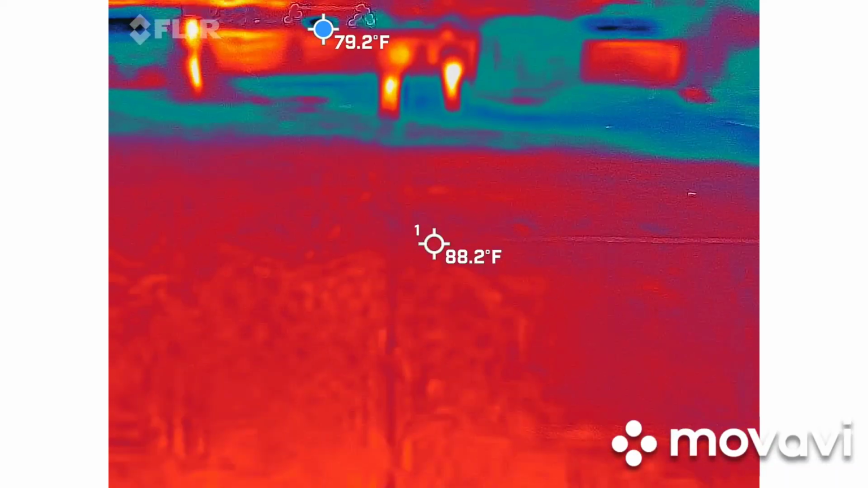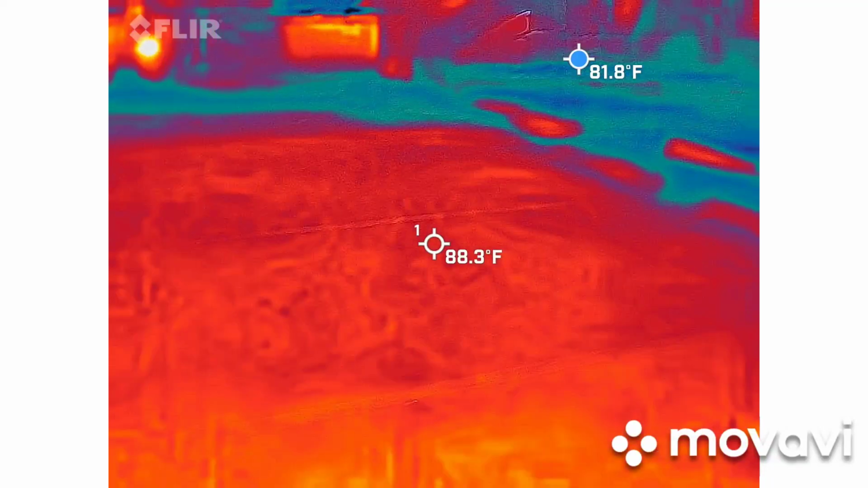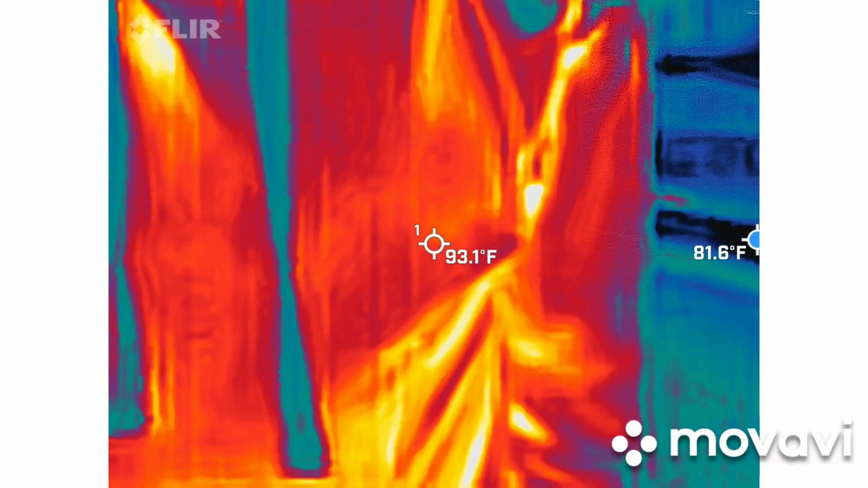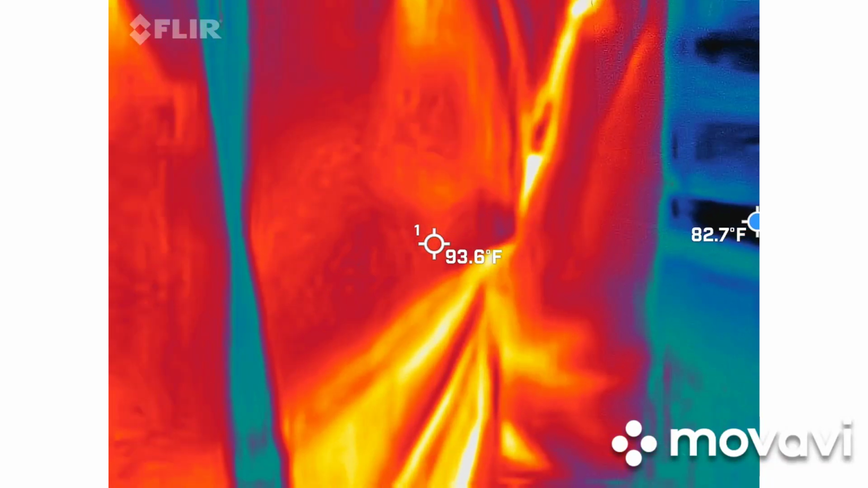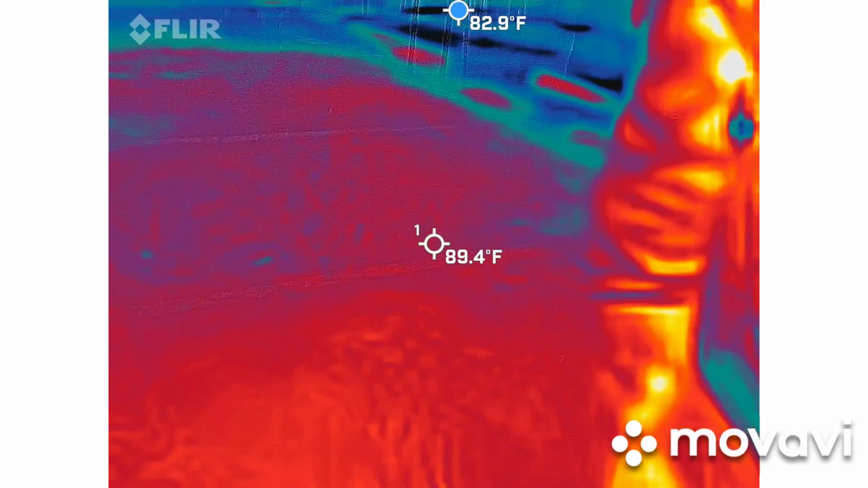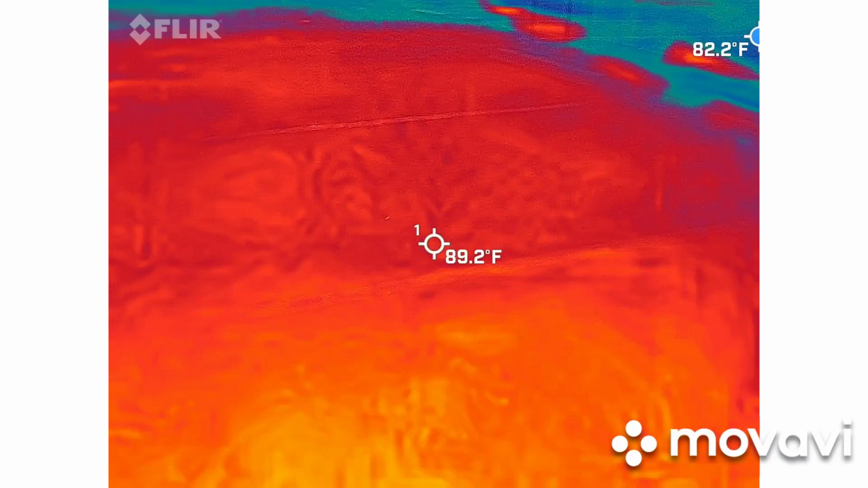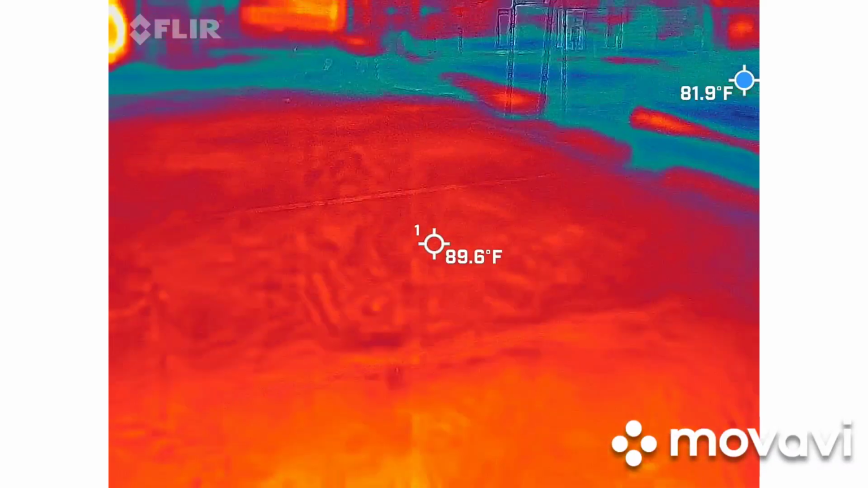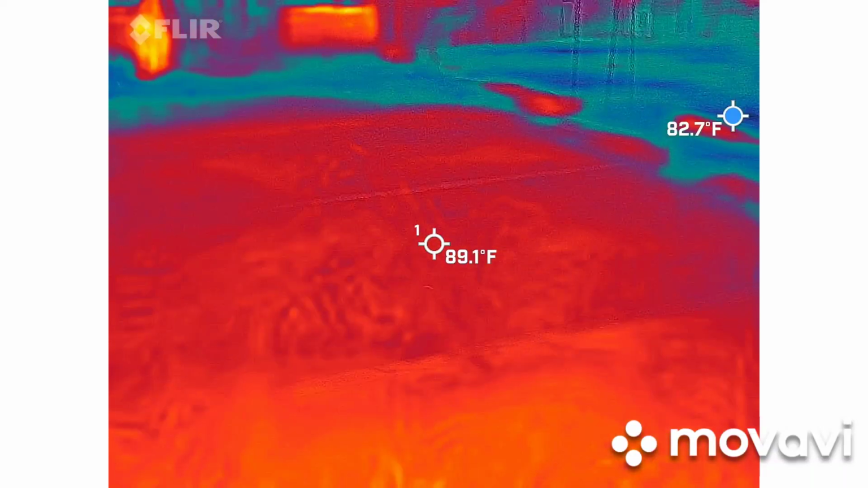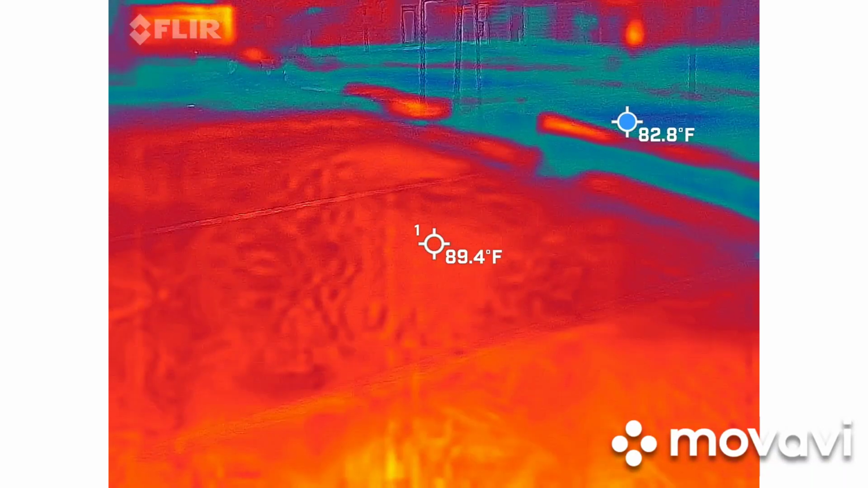Yep. It's the best way to do it, if you can. But again, people get real funny about filming cars. Yeah, and I'm trying to make sure I don't do it on anybody that's got a car out here, but it's such a cool device. Well, I use a thermal scope, and this is pretty incredible.